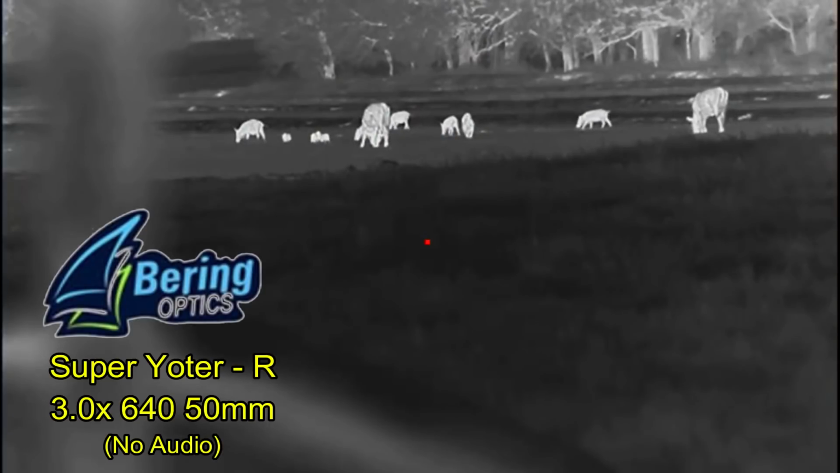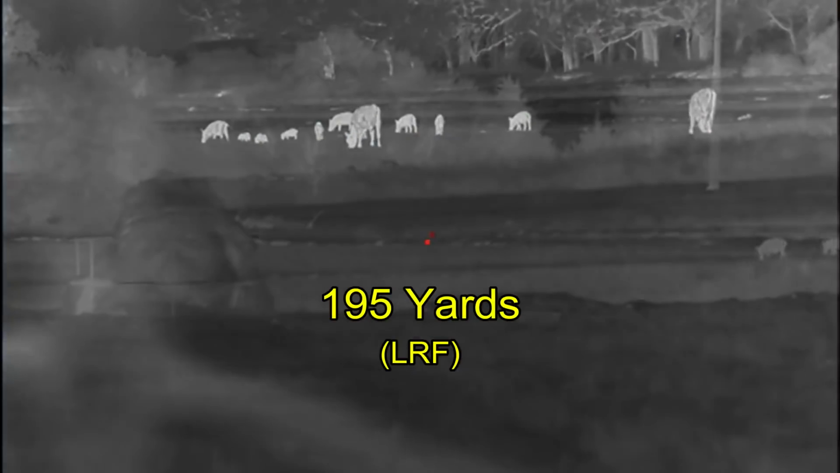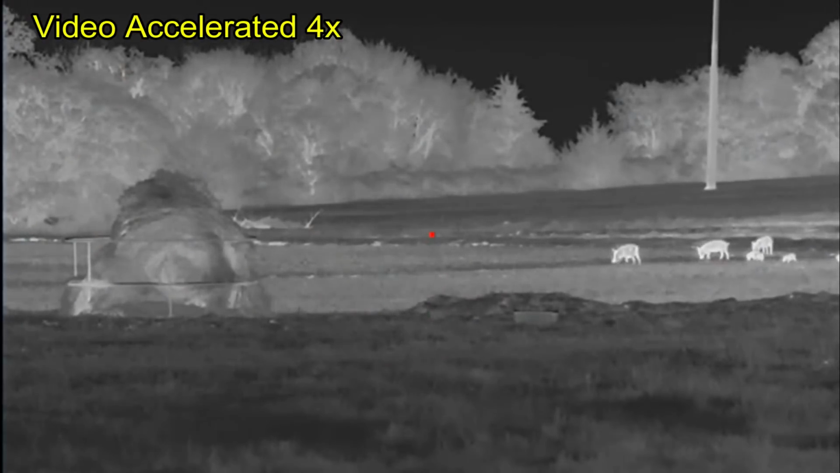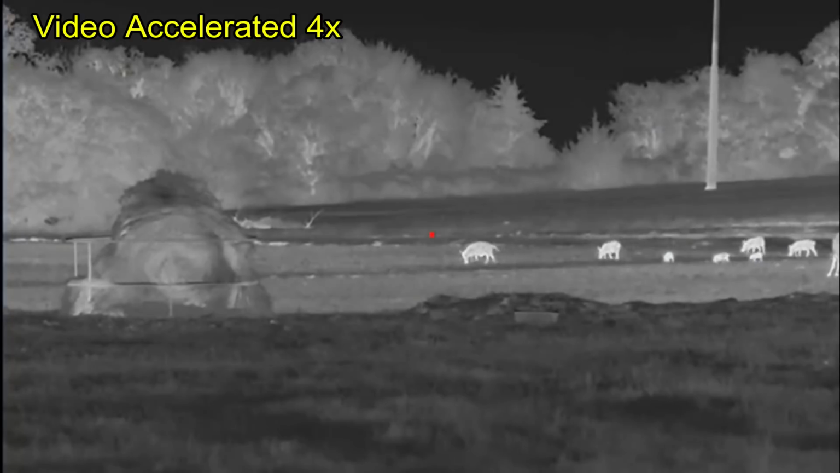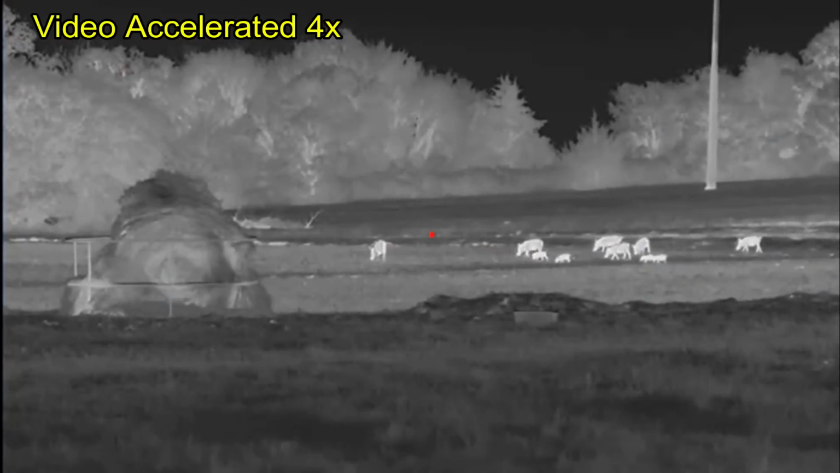The current video that you're seeing is through a Bering Optics Super Yoter-R thermal weapon sight that I have mounted on a tripod that I'm using as a spotter, and I've ranged the hogs with the laser rangefinder, and they're out there at about 195 yards at this point, farther than I wanted to shoot. So I've moved the Bering Optics Super Yoter. It's along the fence. I've gone through the gate. I'm making my approach towards the hogs.